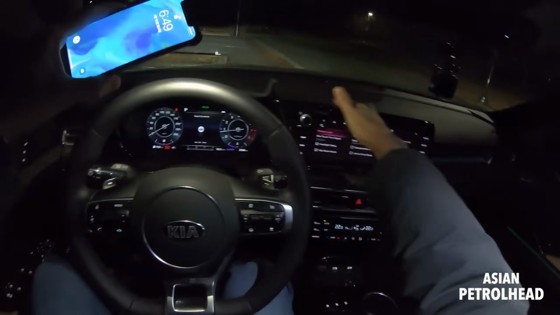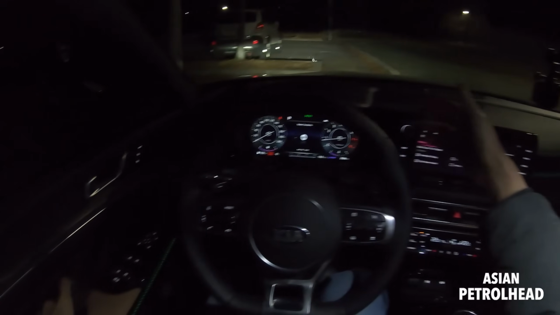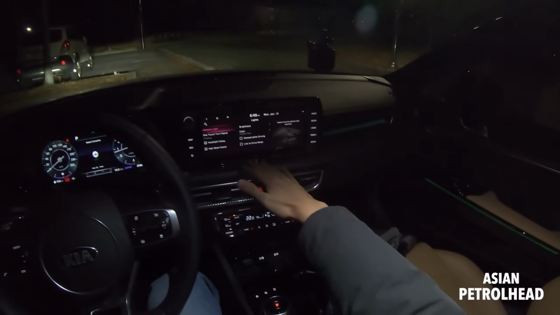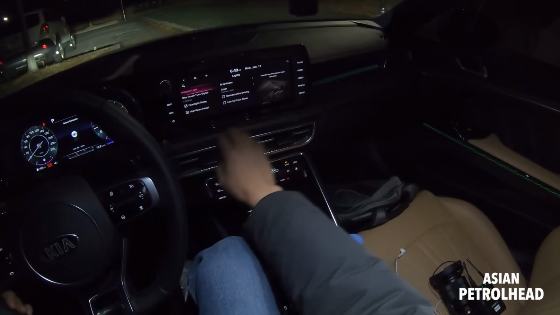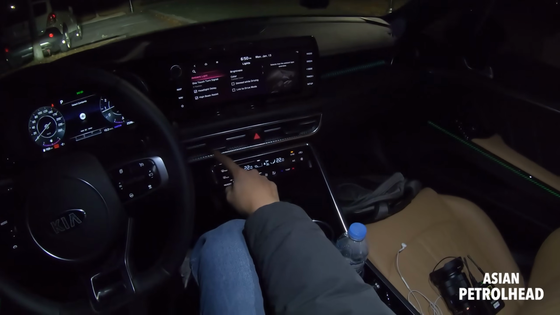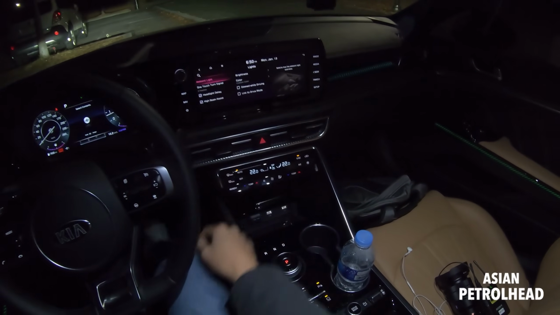So I think it looks nice. I mean, if you do drive, I'll show you driving in pretty soon, but it just flows nicely. And I do like the simulated wood trim with the chrome. I don't think it's real chrome, but it looks pretty nice. Hazard button, and like I said, too much going on here. I wish it was flat like that.